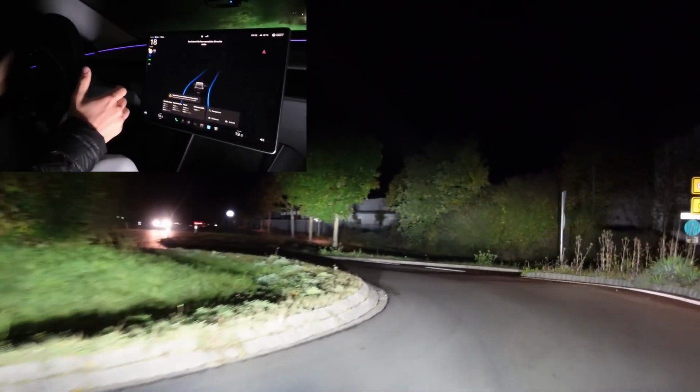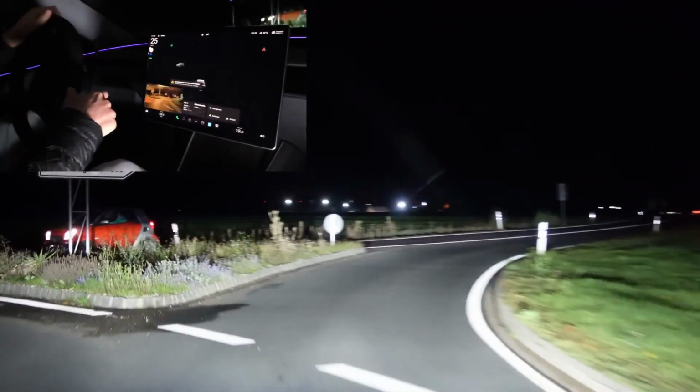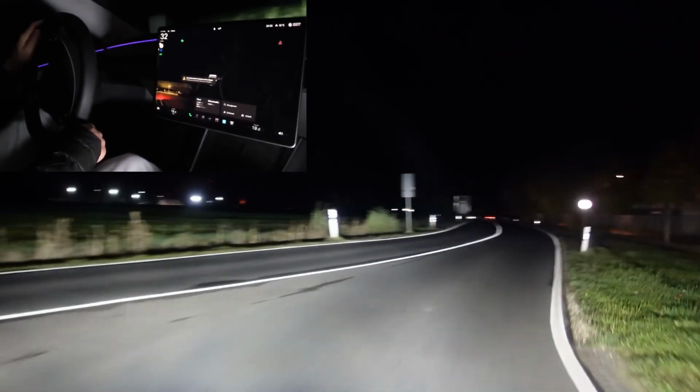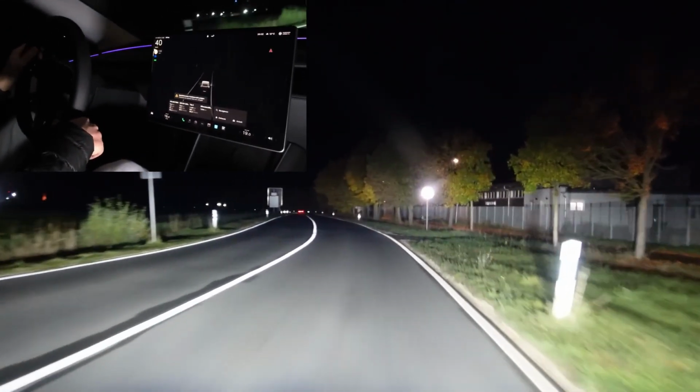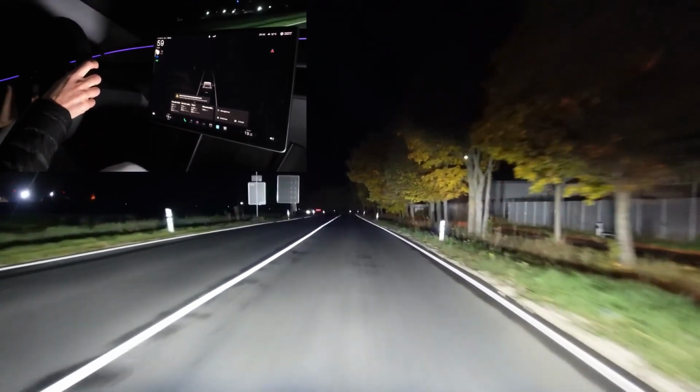It drives into it, but it would hit the island here. The old Tesla does that too, and so do almost all the other manufacturers. So unfortunately, there's still hardly any car that can drive through there on its own. But that would be full self-driving, which we don't have in Europe yet.